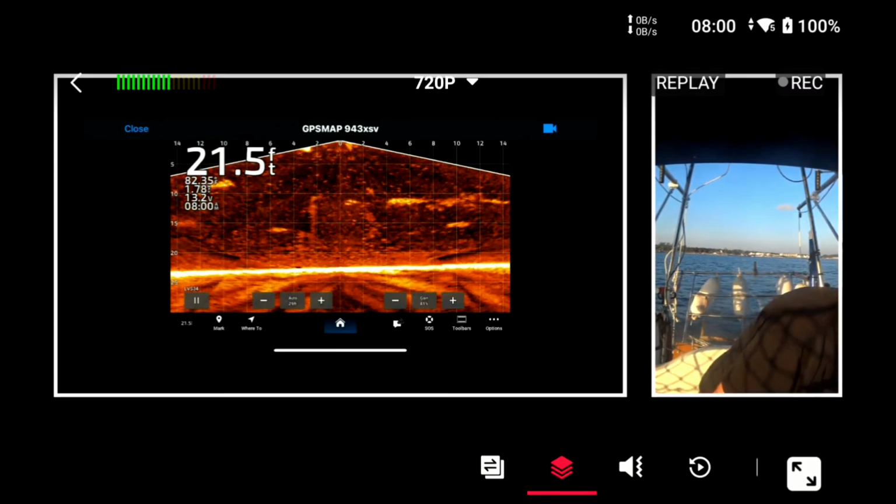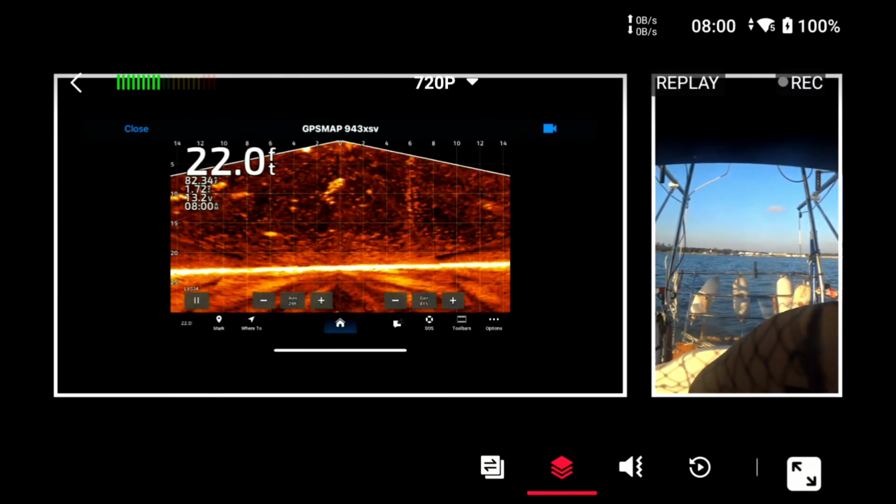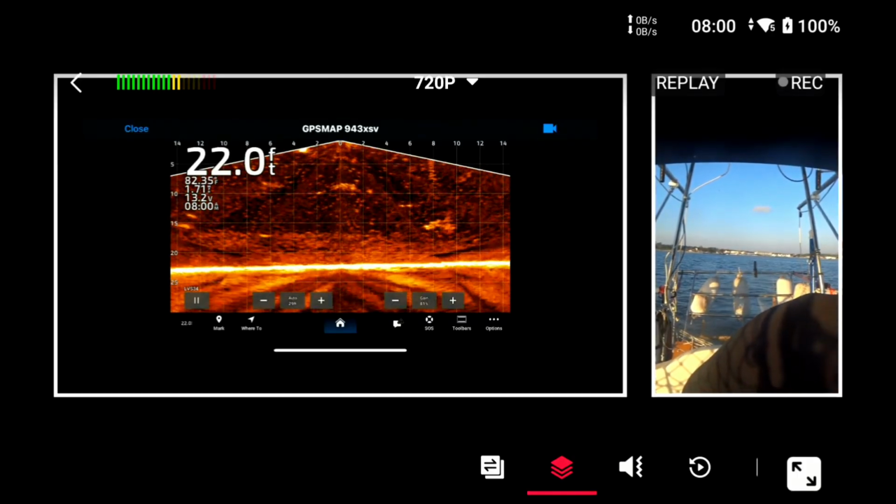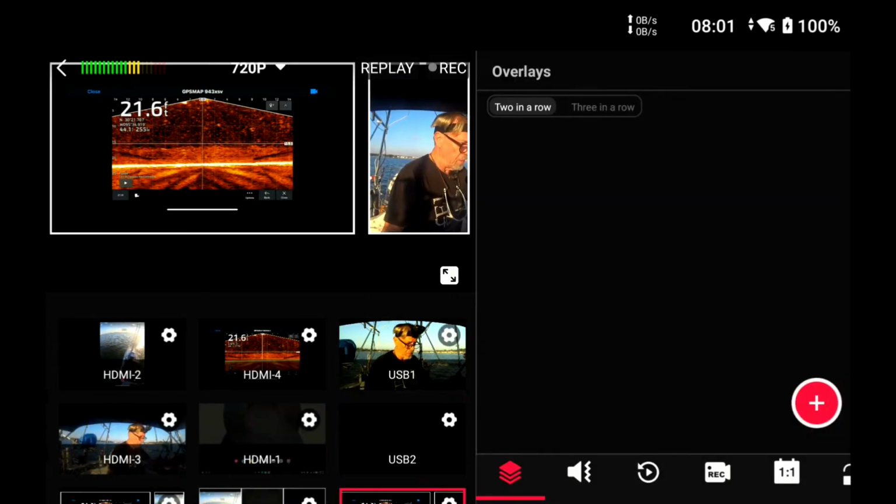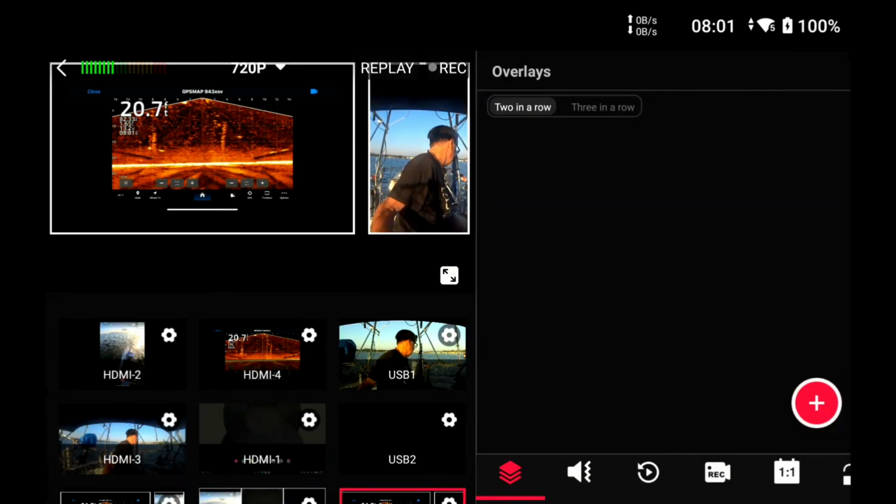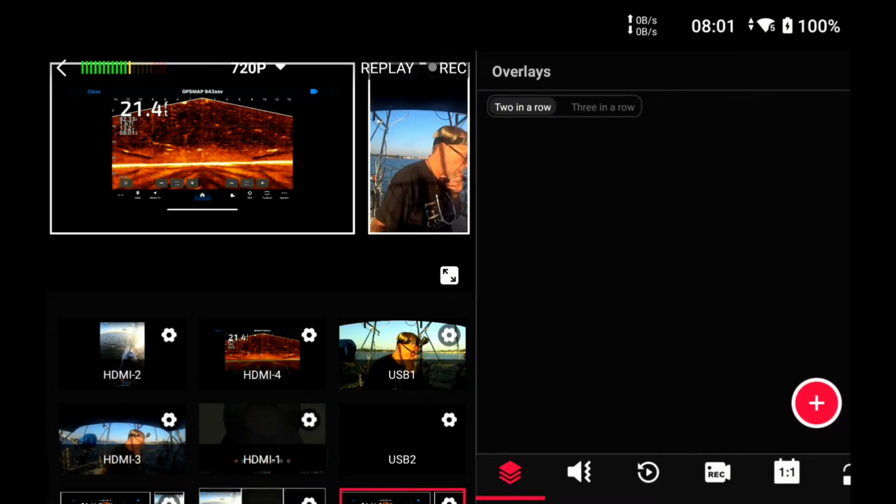Audio's working now. Takes me a while to get good at this. Okay, so now let's figure out. I have got to get a new HDMI adapter. What's our depth? 21 feet. Okay, so everything's good, except our one camera's not working.